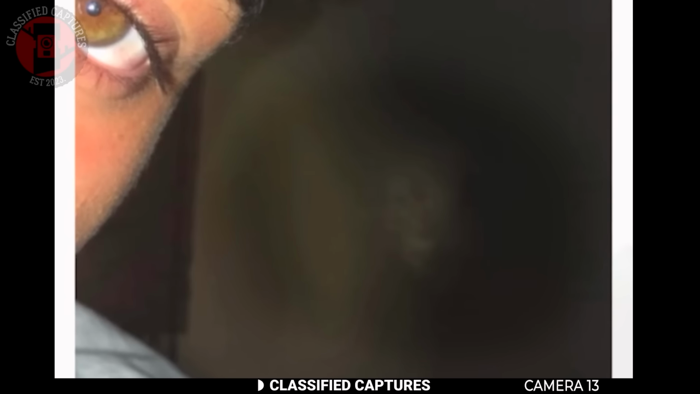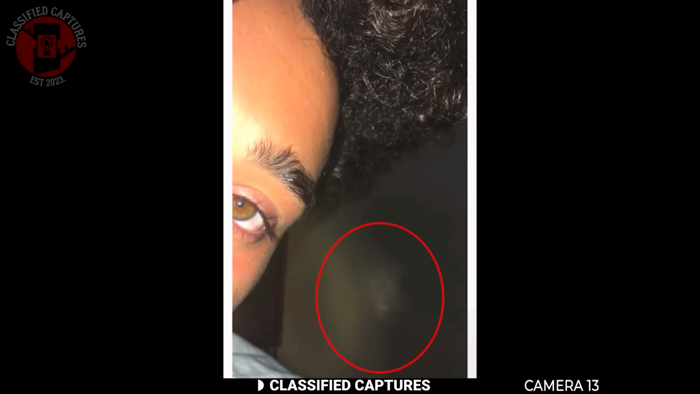Skeptics might argue it was just a trick of the light, maybe a shadow cast by furniture or an overactive imagination. But when you look closely at the photo, the outline looks too human, too deliberate to brush off that easily. And if you think about it, the fact that he's had repeated experiences makes the image even more unsettling. One weird photo could be dismissed, but combined with everything else, it starts to feel like he's really not alone in that house.